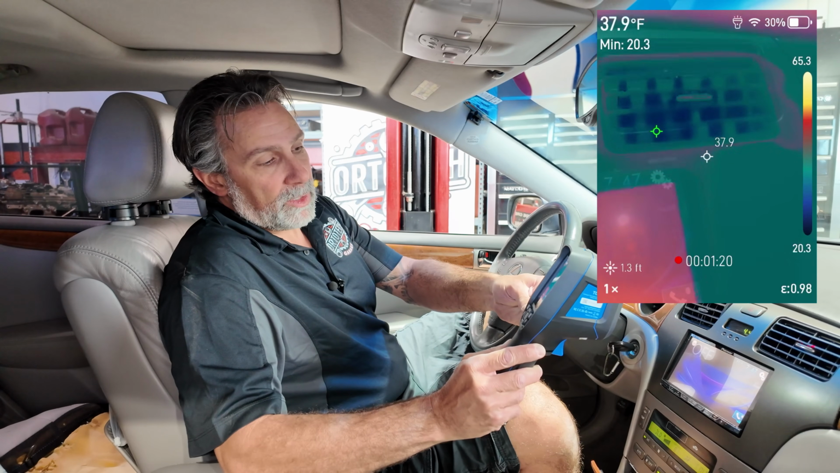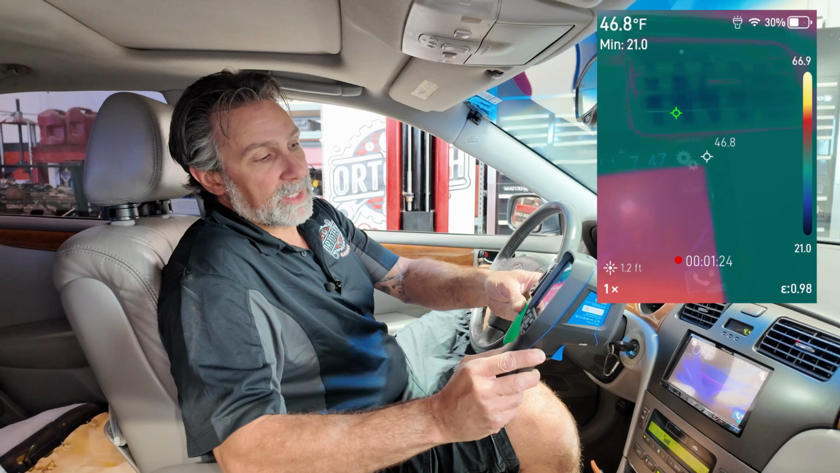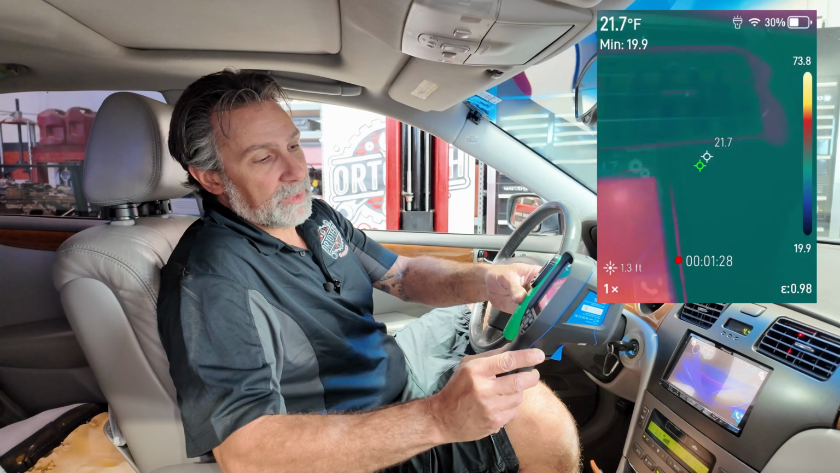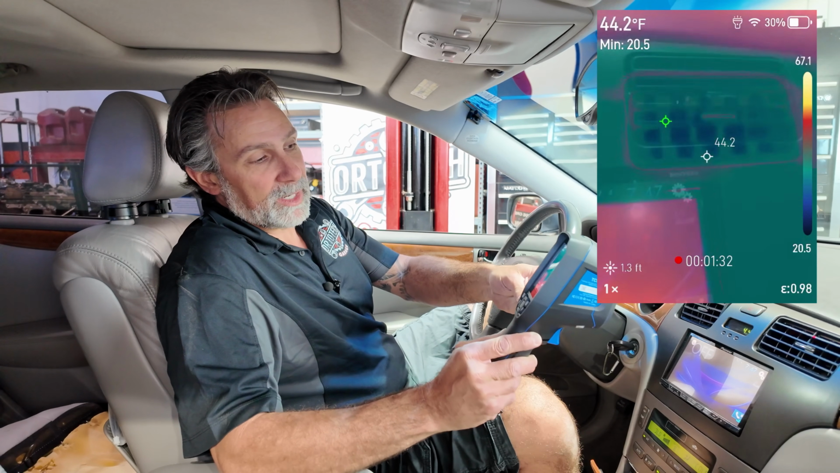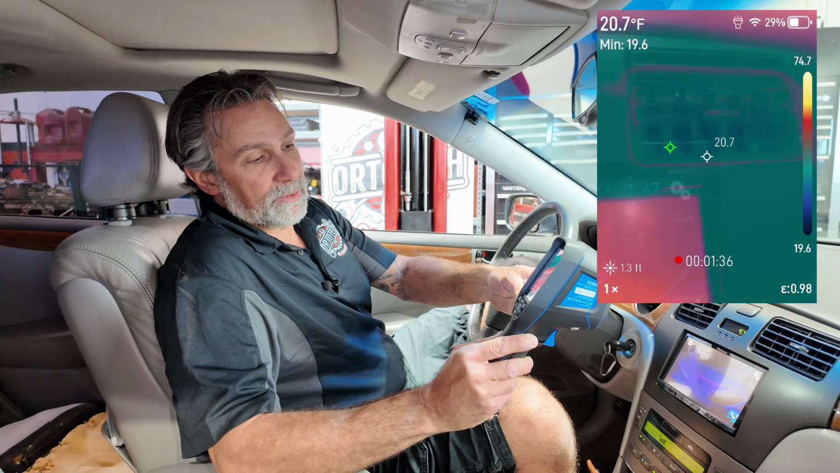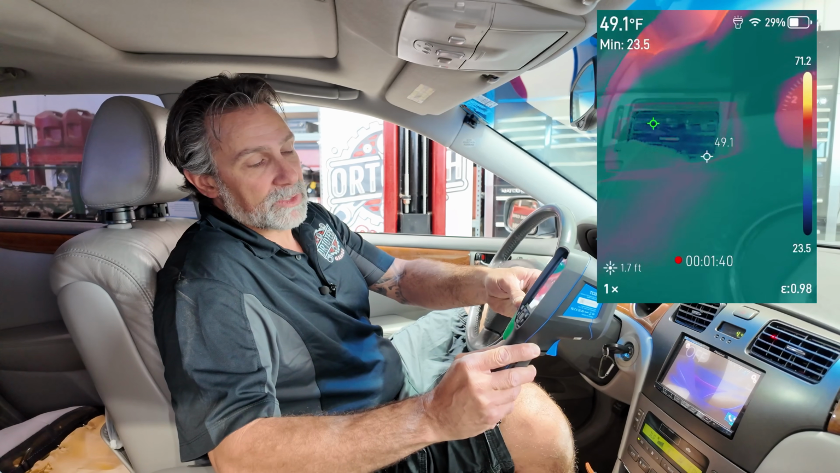Let me measure a couple of other ones and give you a scenario. Same thing, I'm getting about 33 degrees on the green infrared thermometer, and now I'm getting 47 degrees on this infrared imager. And it's wildly variant here, anywhere from 20 degrees up to 47 degrees or so.